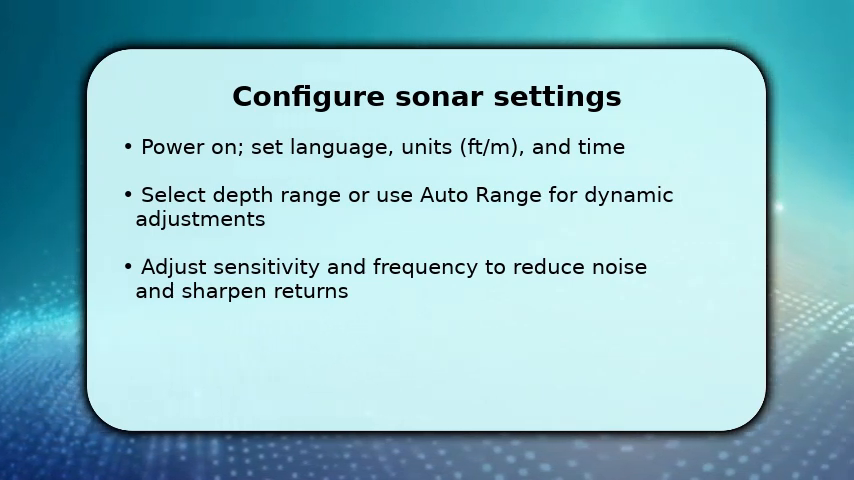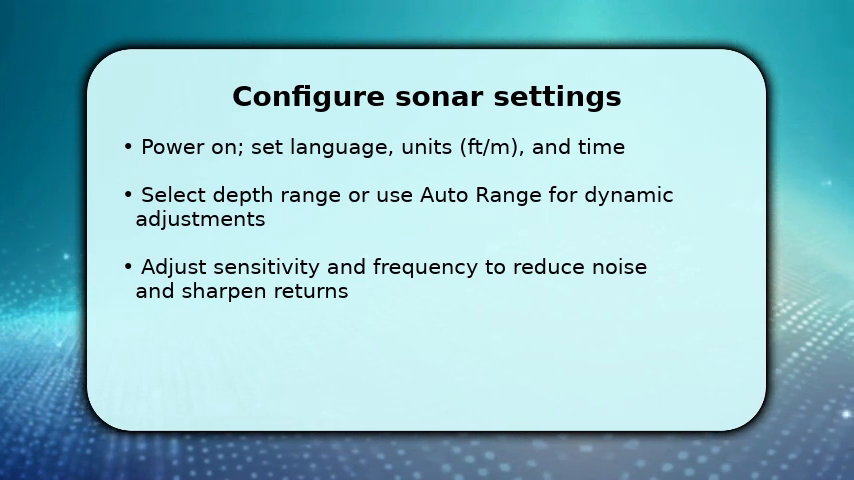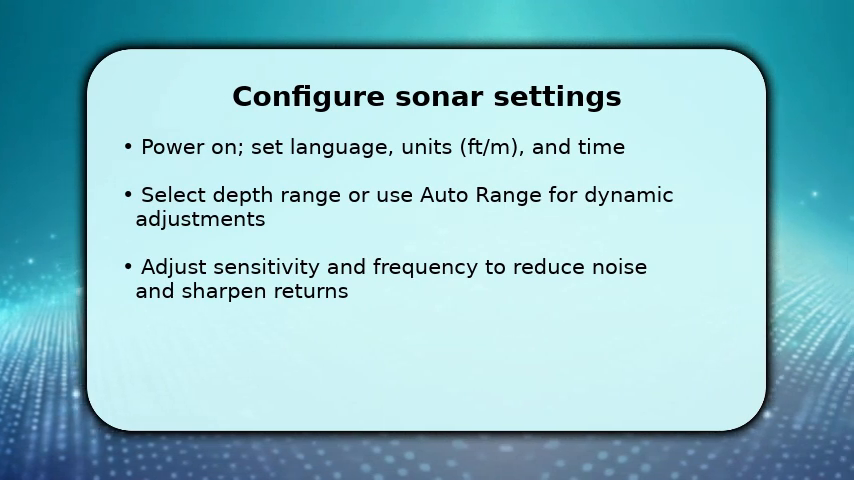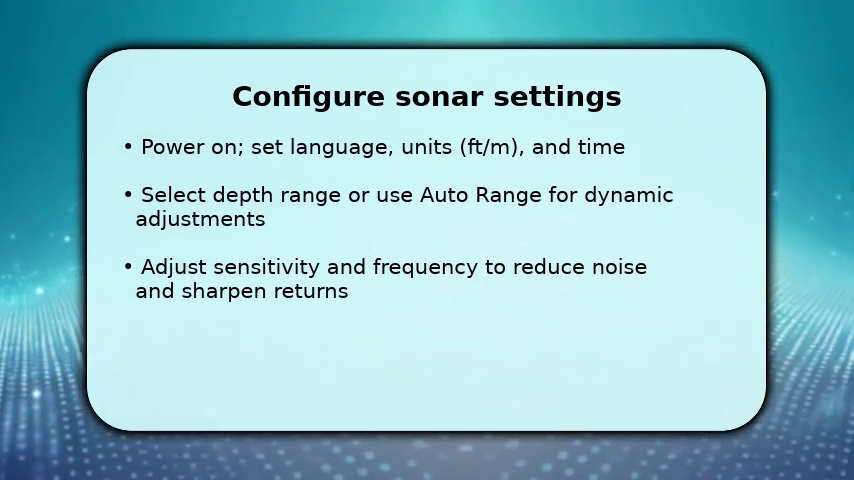Finally, tweak sensitivity and frequency. Lower sensitivity to cut noise, raise it to detect baitfish. Higher frequency sharpens detail but limits depth, so balance for your fishing spot.